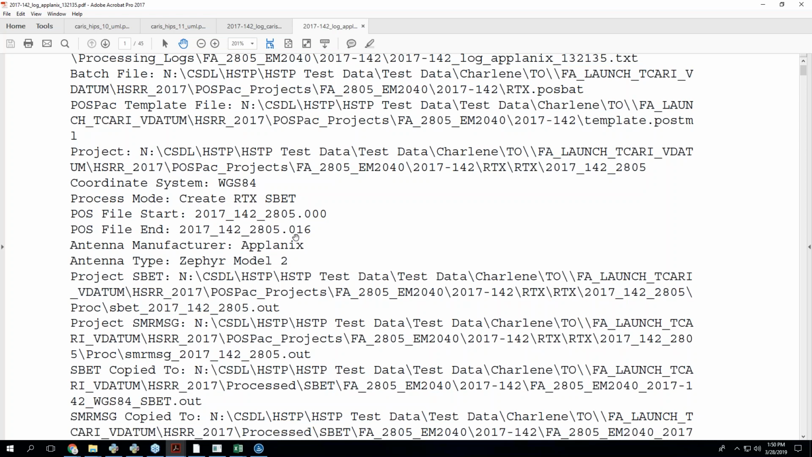If you run it and there's a gap and you're like, oh crap, I forgot one of these files, I'll know because it's 00 to 016. Sometimes we'll have a problem where you have POS files, but they're not all the same name with an incrementing extension. POSPAC requires this, basically, and that's how POSMV logs natively, so you don't want to mess with that. Just a random note there about POSPAC.